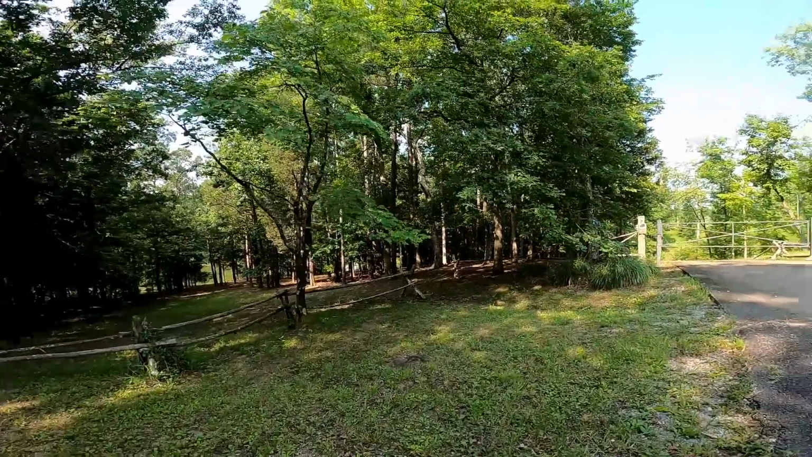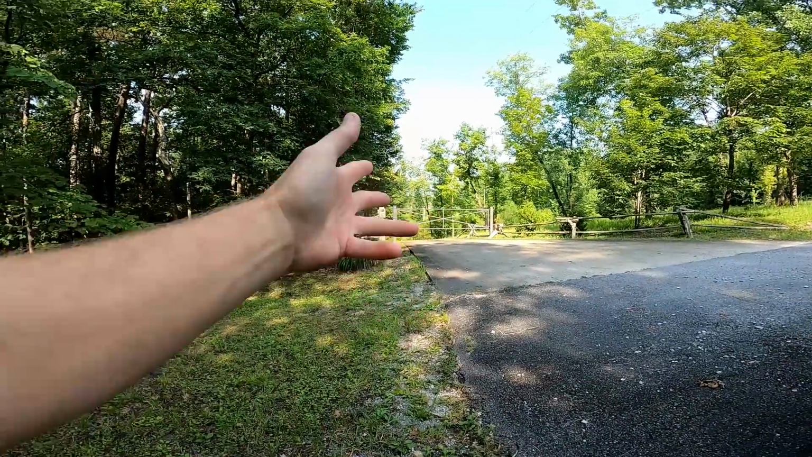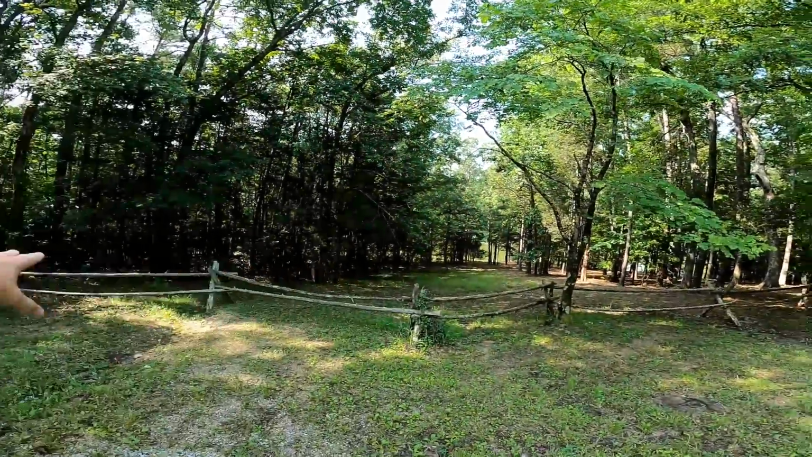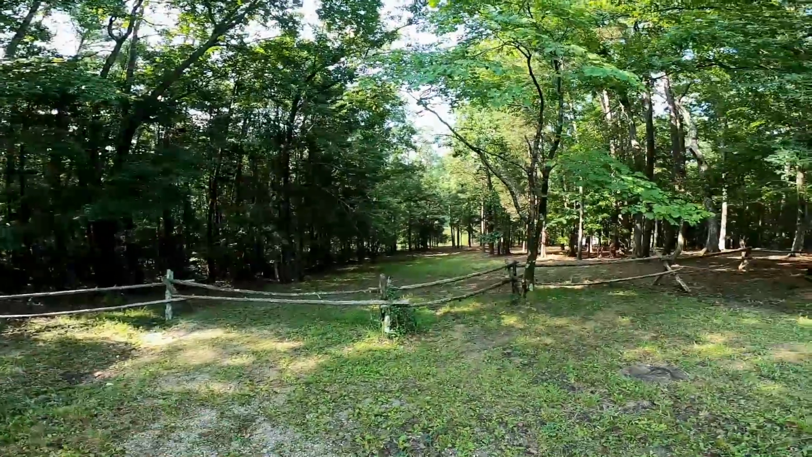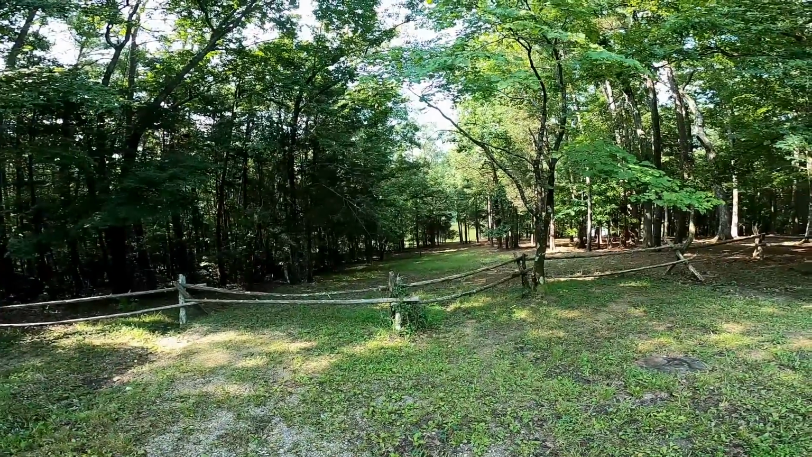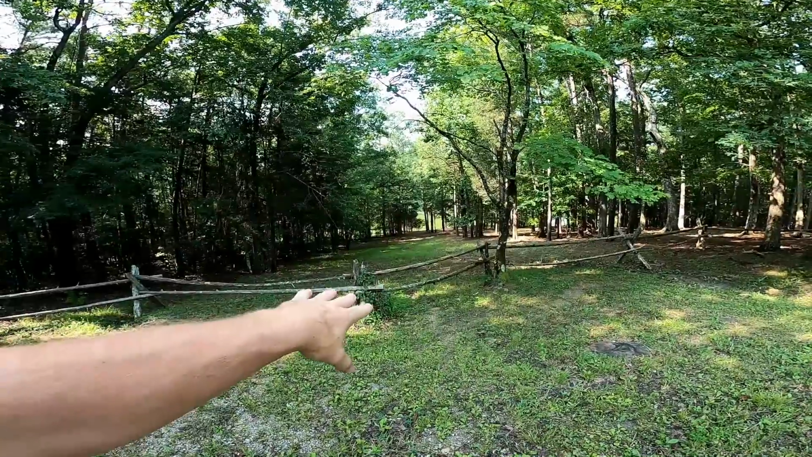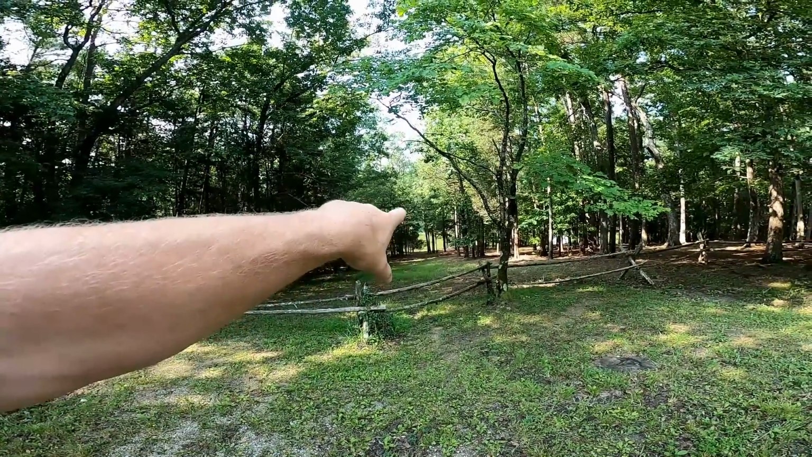So right off the bat, you can see over here, there's a gated house, I guess. This is the river house right there. Very well maintained private property. It's got this fancy wooden fence. I think if somebody would have come through here, they would have hit these trees. They would have busted through the fence, you know,